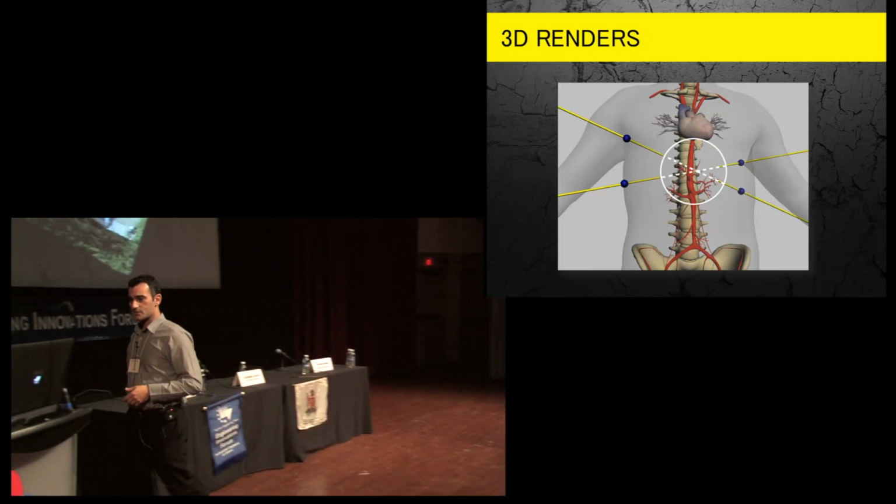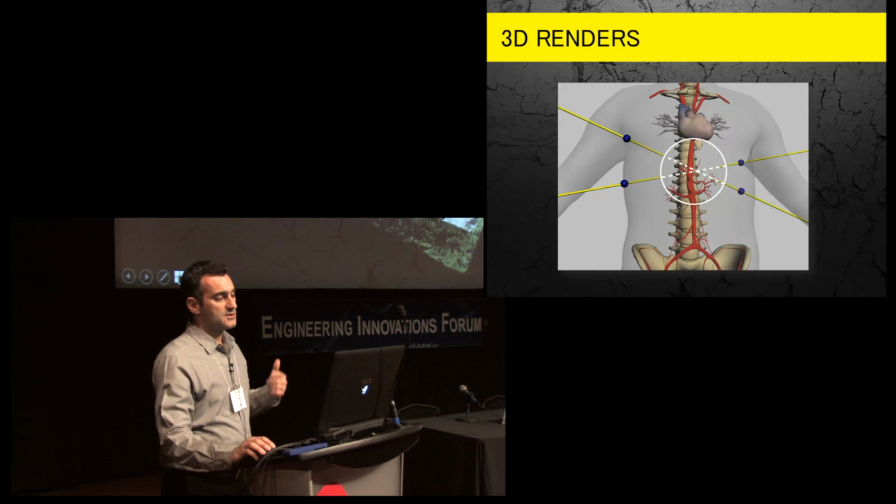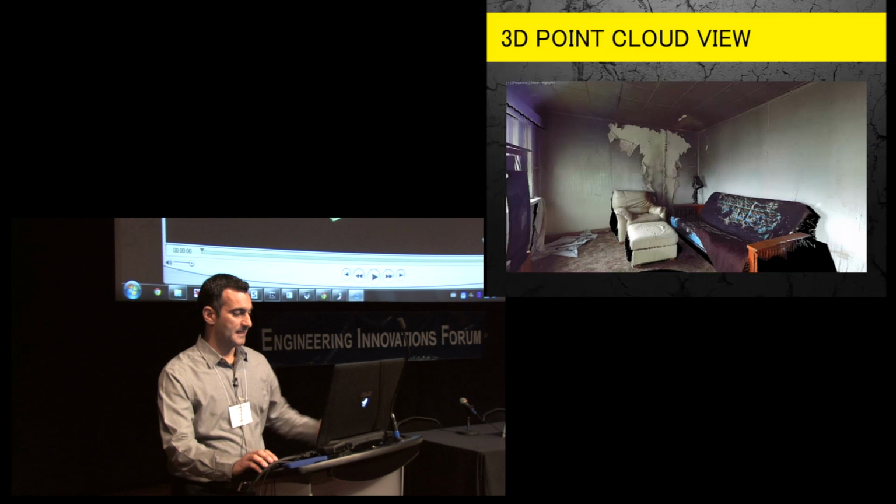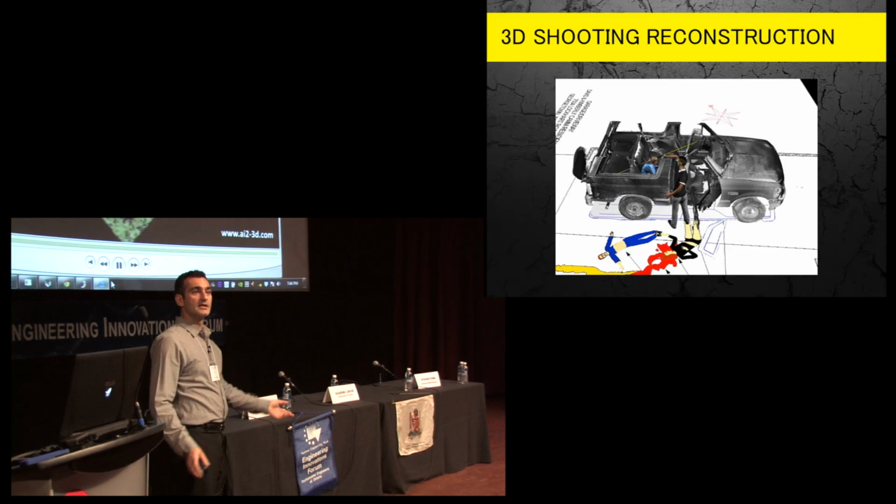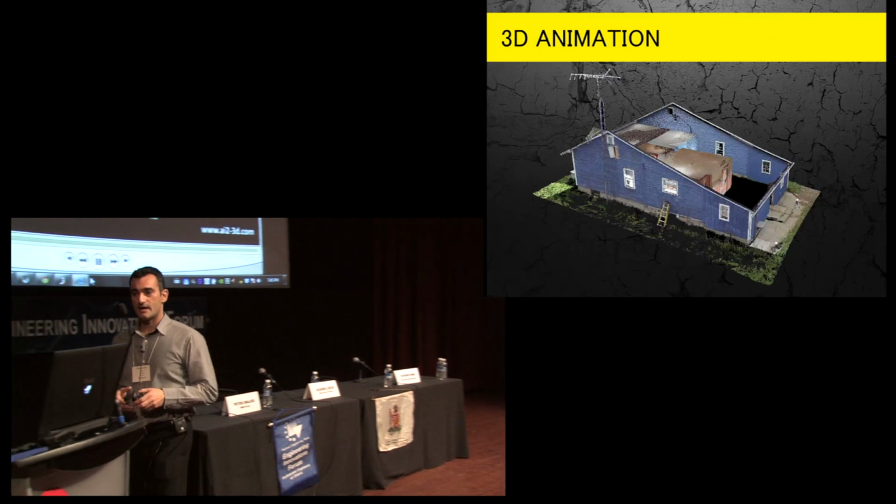So this is another one. This was an exercise that was done with the International Association of Arson Investigators, and so this was an exercise where a farmer actually donated an old home that he had, and he said, okay, you guys can burn it down as an exercise and go ahead. So I actually scanned this. I laser scanned it before, and I scanned it after.